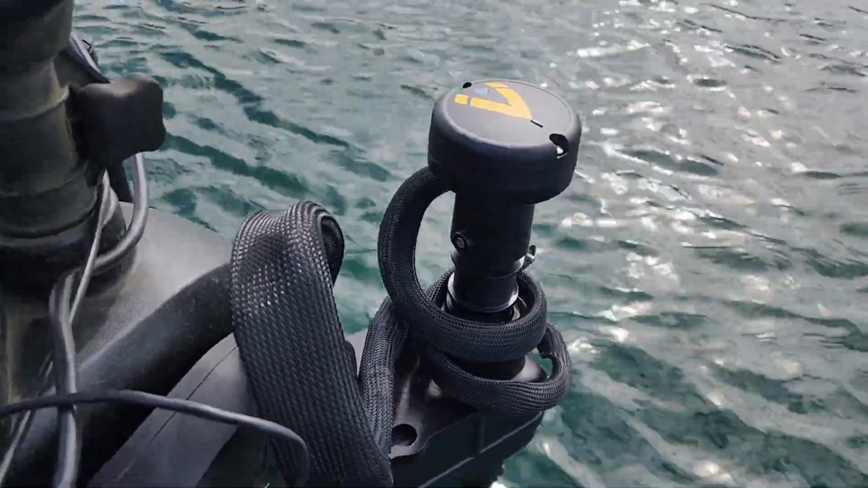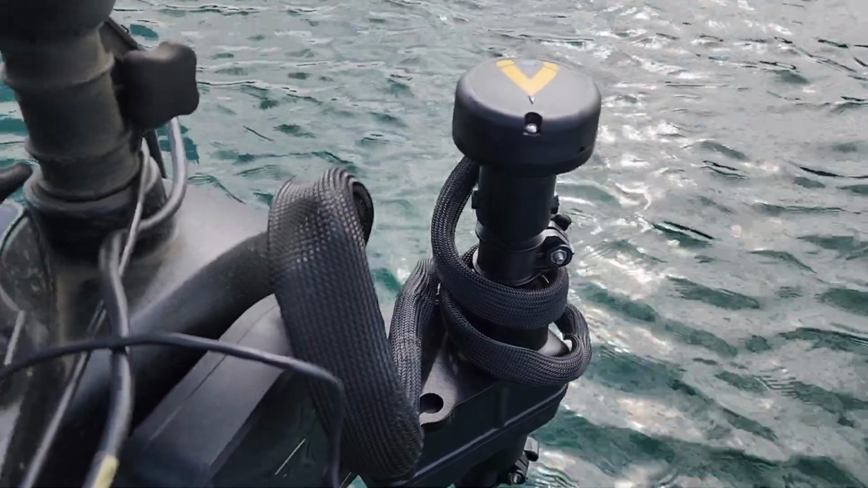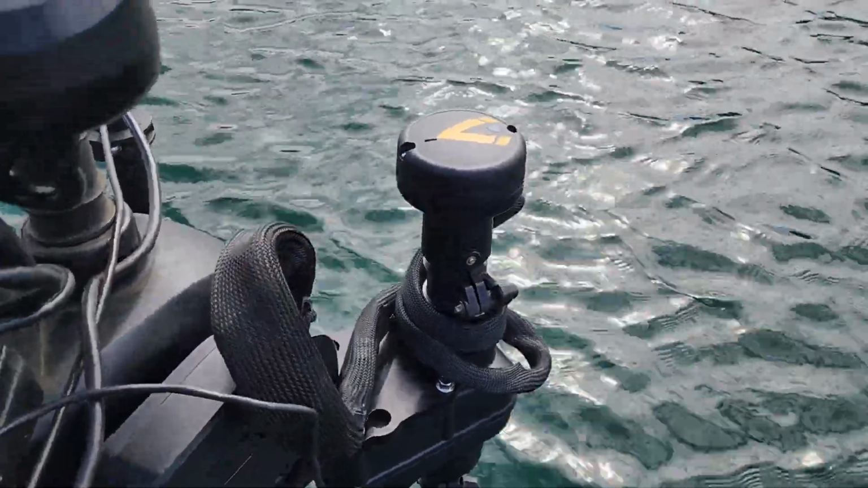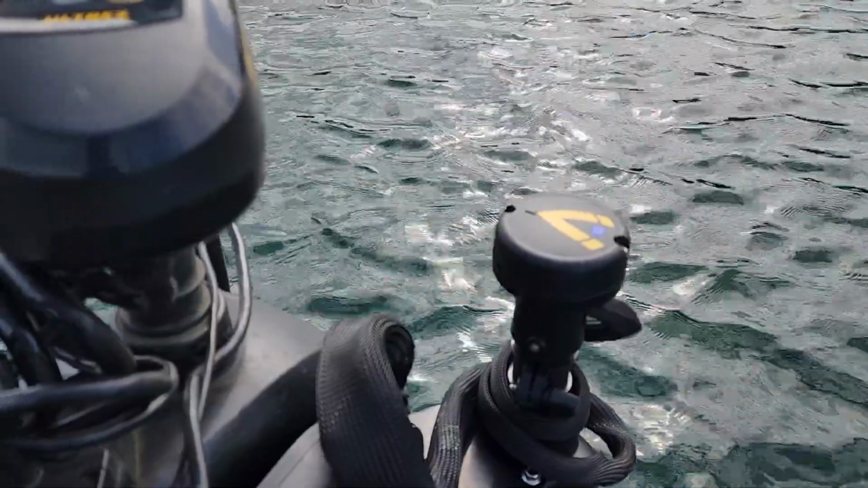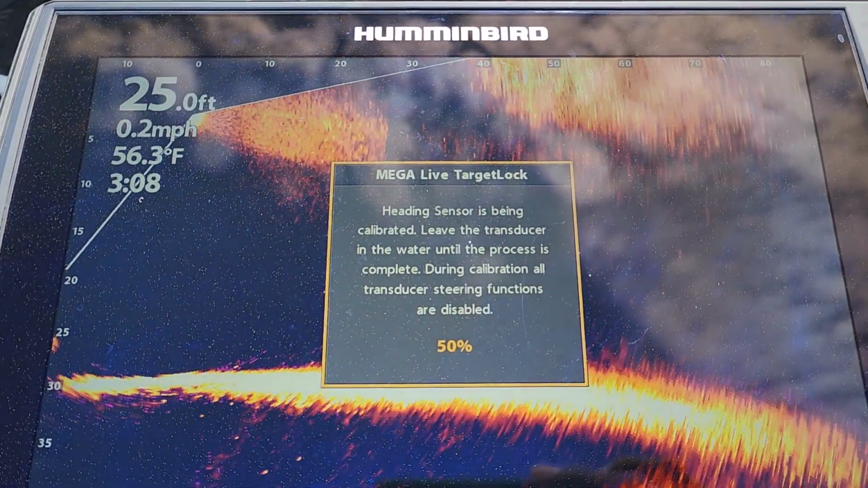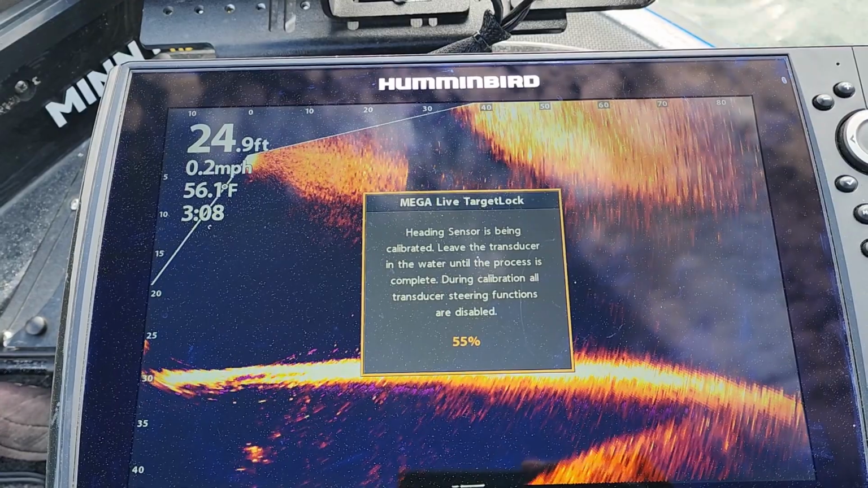So that gives you a chance to look down here at your cables, make sure your cables aren't too tight, everything allows for enough movement. So just kind of check that kind of stuff. But as you see, it is turning all the way around on its own, so it is doing its calibration. And you can come back down here and just take a look at the percentage. You don't really have to do anything else, guys. It is just completing that calibration all on its own.